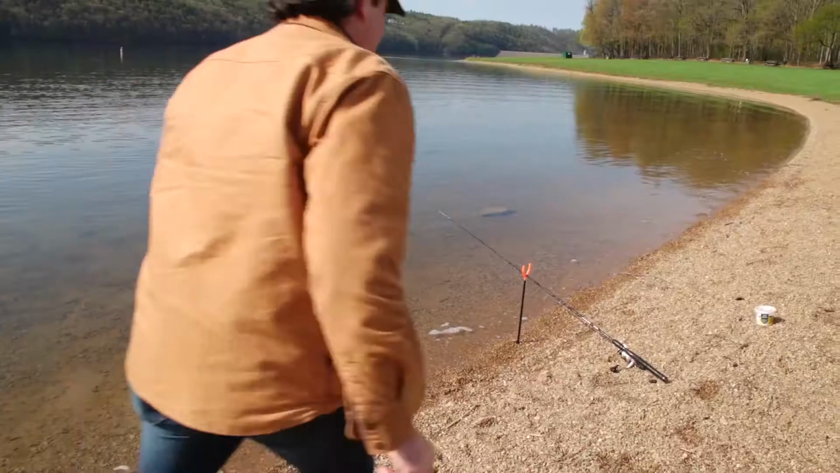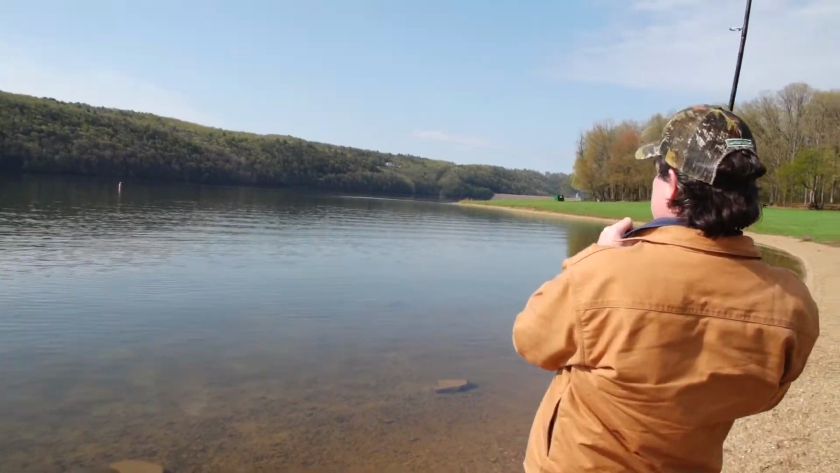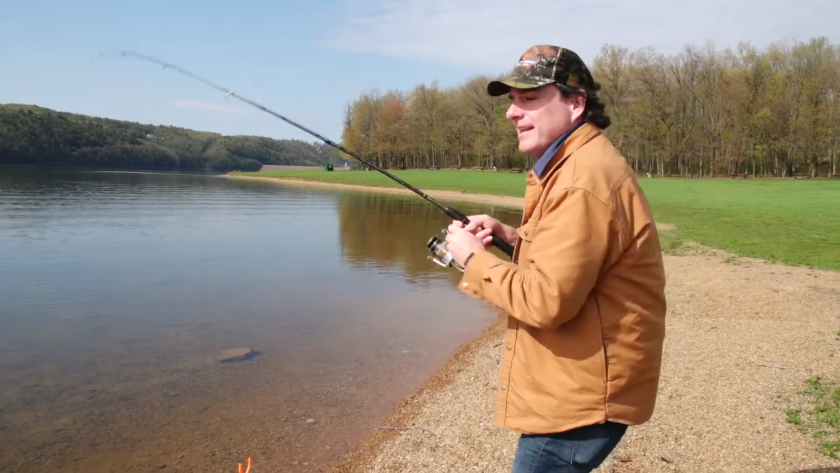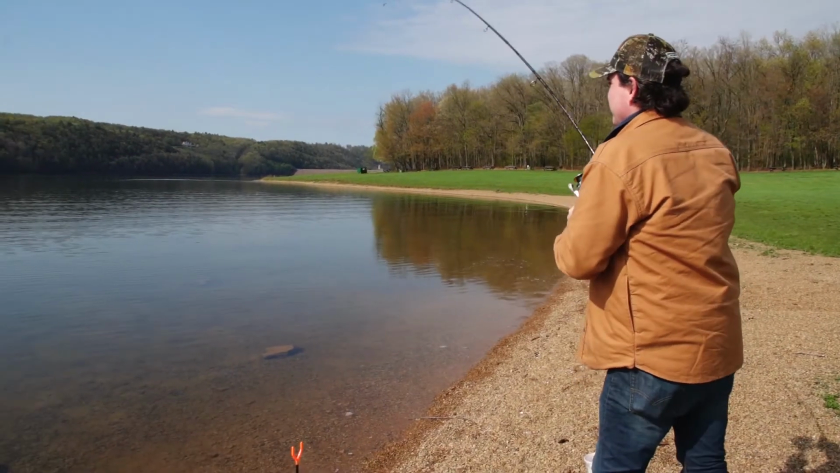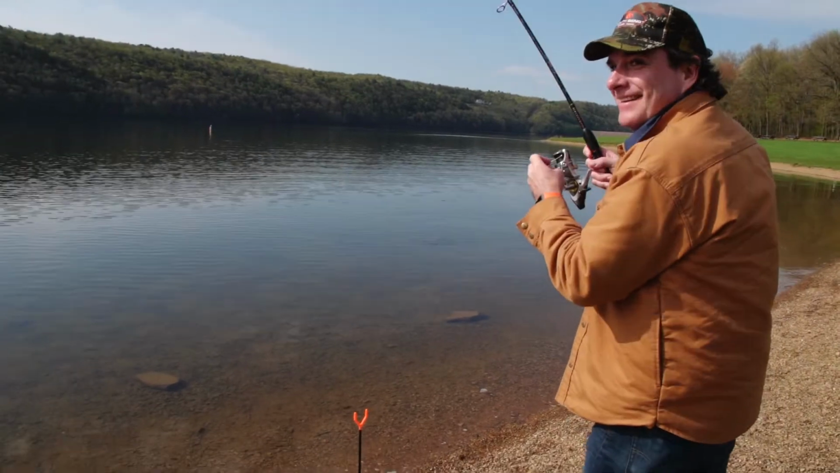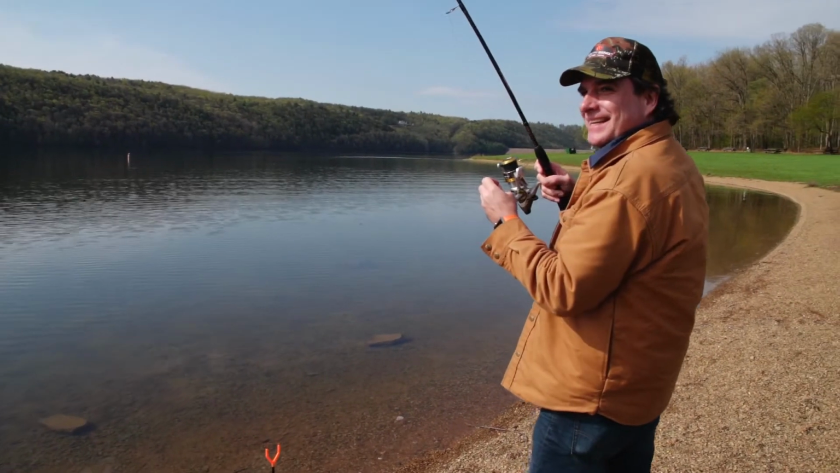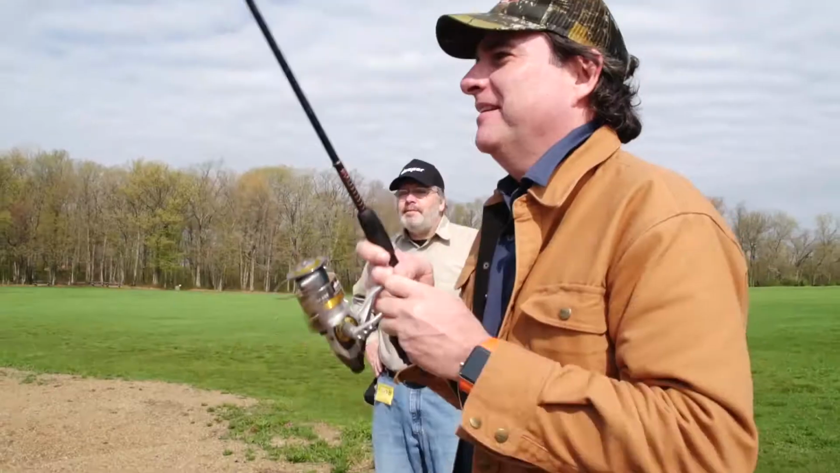Oh yeah, there's something there. There's something on there. Got some weight. Oh, yeah. Yeah, got a tug. Think that's a catfish? It could be. It could be a striper though. It could be. Feels like salt water.